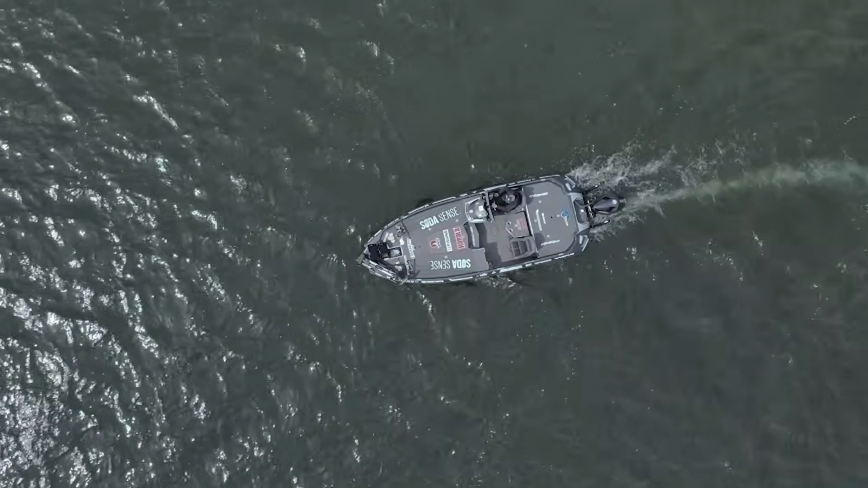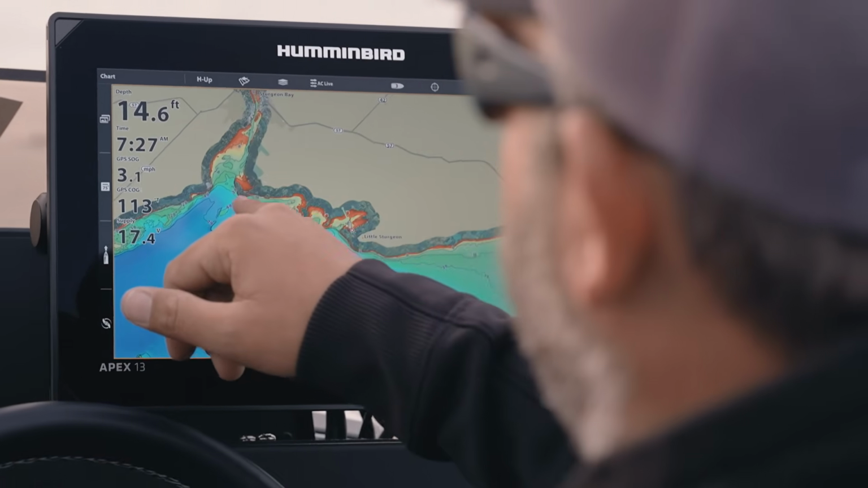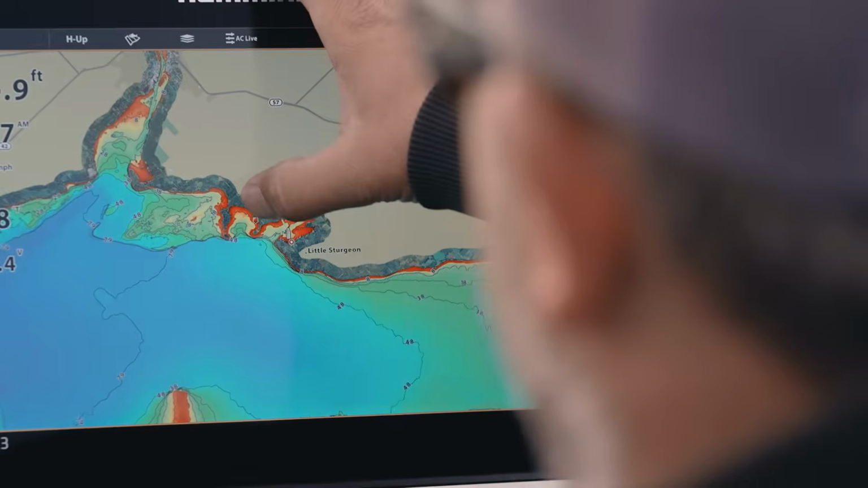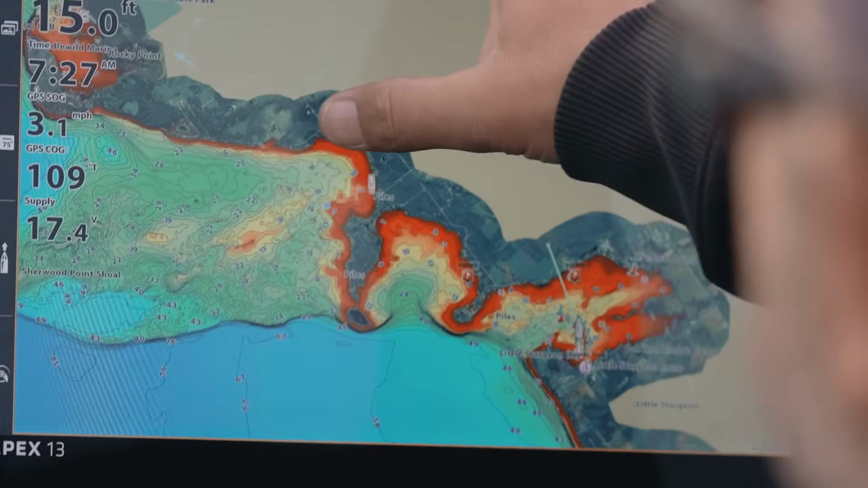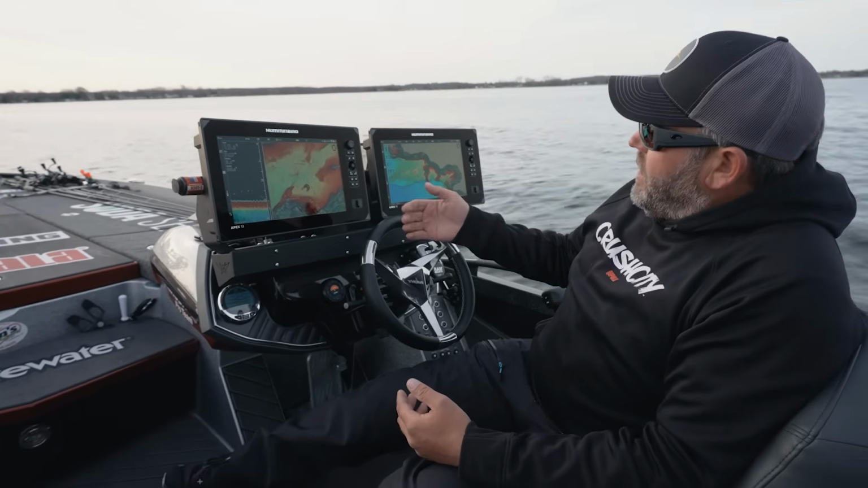So I rely heavily on my mapping. This VX card has all the shading on it. So anything less than that 10 foot is gonna have more red to it. So I can tell you right now, a lot of fish probably spawn in this bay, the back of this bay, all these shallow red flats. Like I know smallmouths are gonna spawn on this stuff. It makes it real easy to see that. Now I just need to figure out what stage they're in.